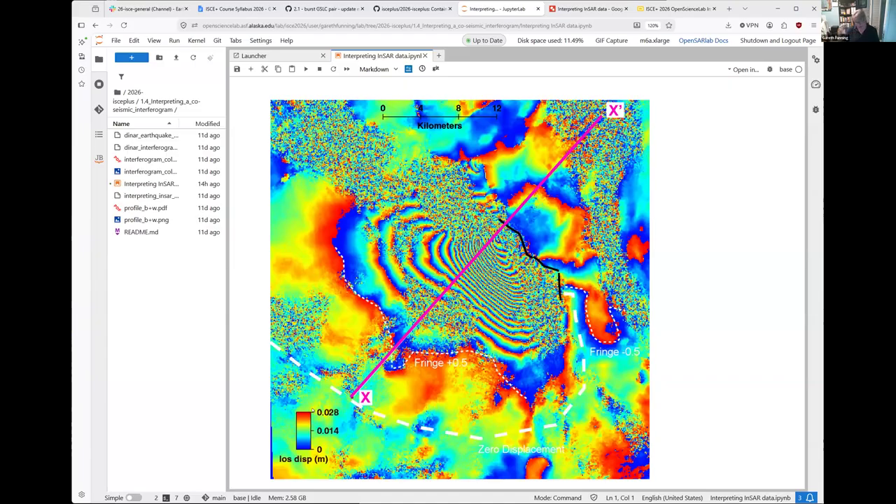And it's half a wavelength because what is happening if the ground moves is that the two-way path between the satellite and the ground and back to the satellite is changed by a whole wavelength. And that's why you get one full phase cycle of deformation for a half wavelength of deformation.